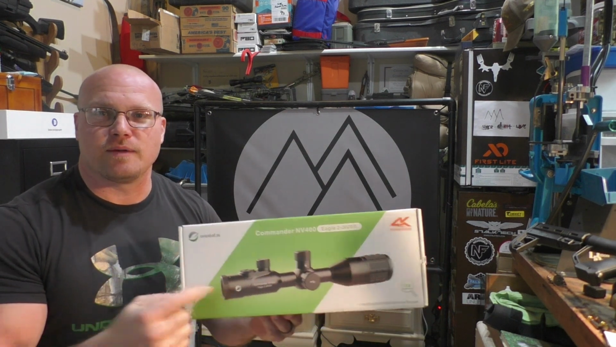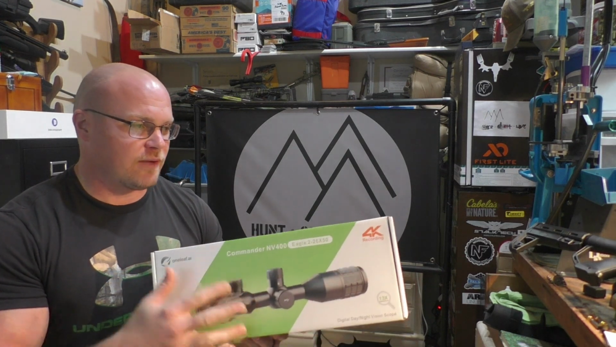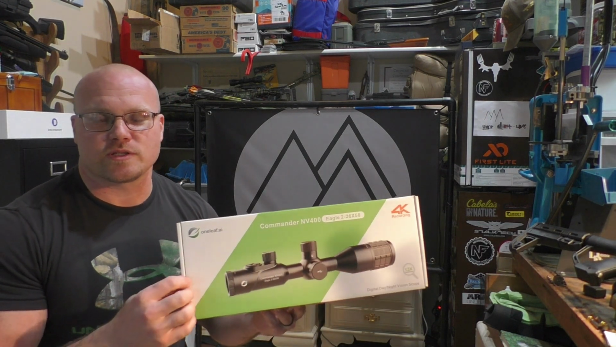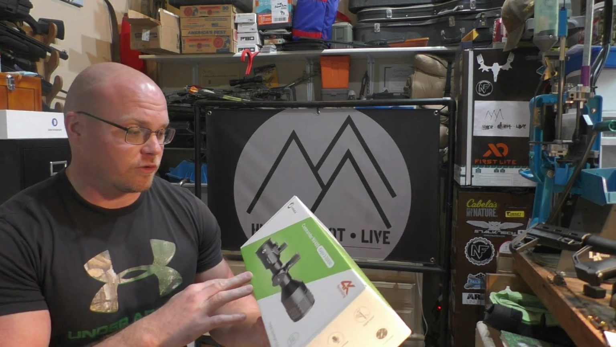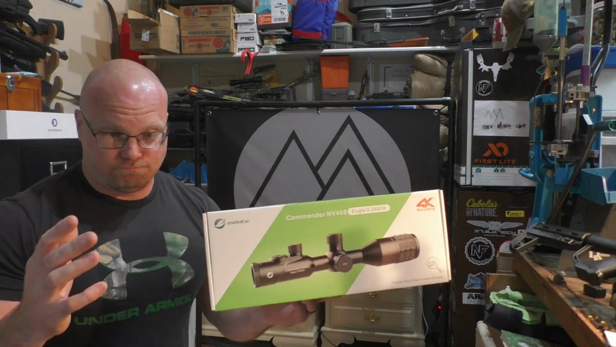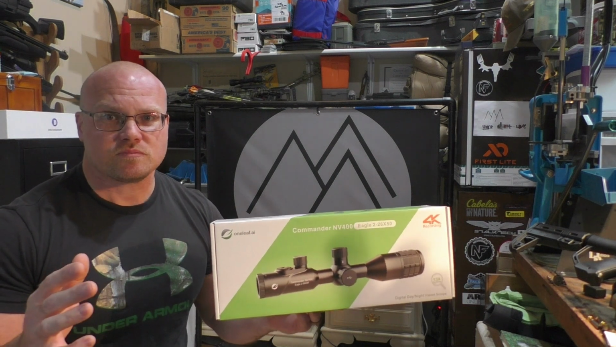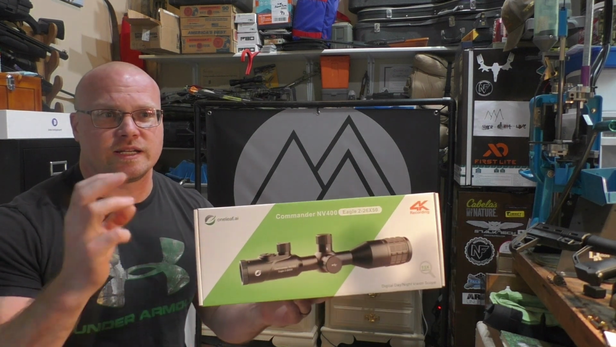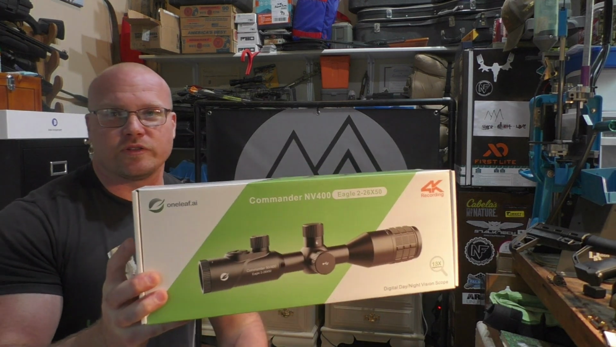Long term, I'm much more excited about this product. I'm very optimistic that they have addressed some of the issues that I experienced with the NV100 in this NV400. This is an all-in-one package, where previously their NV100 could be used with their scopes, or it had an adapter to use with some other scopes, but this takes care of all of the issues.